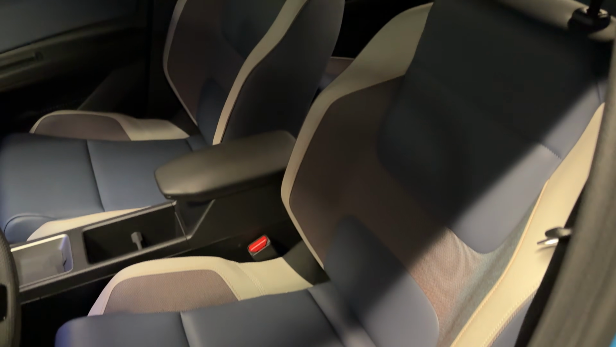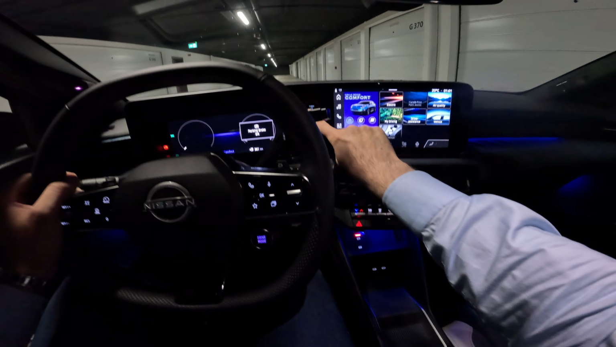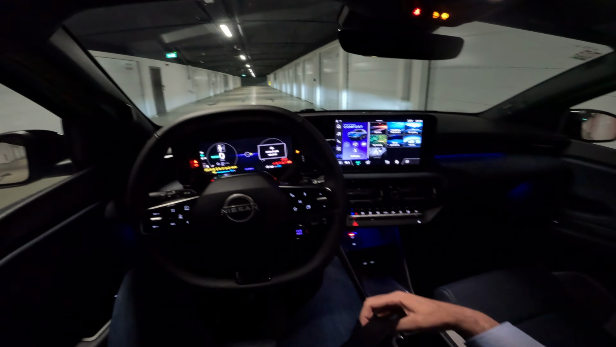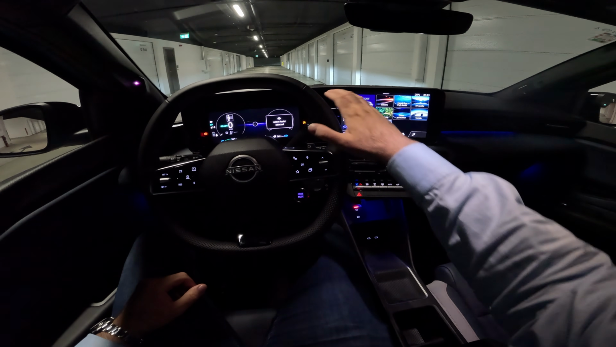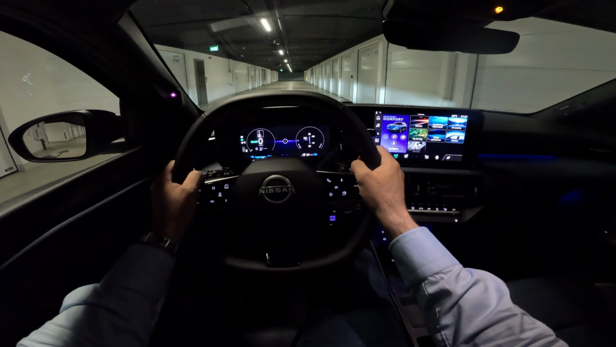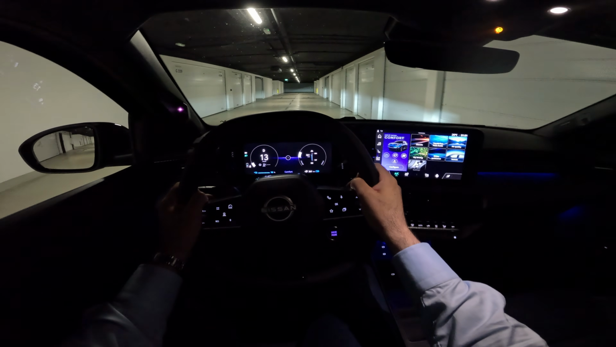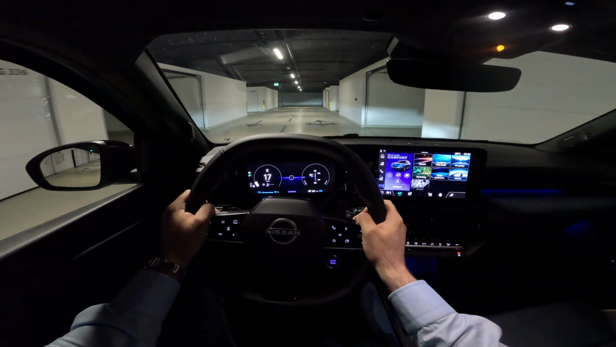Now let's see it from driver's perspective. This is your view as a driver. The power button is here, so I will press it, car comes to life, and we are ready to go. Let's put on the seat belt. Here is your gear selector, very cool design and easy to use it. And let's go.